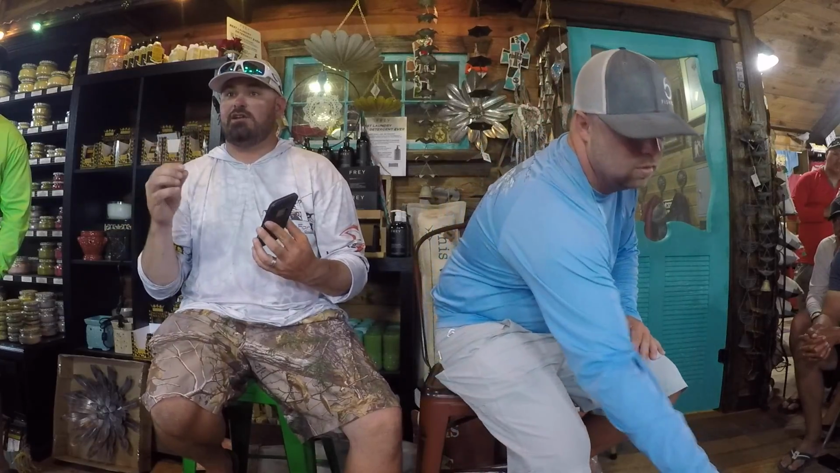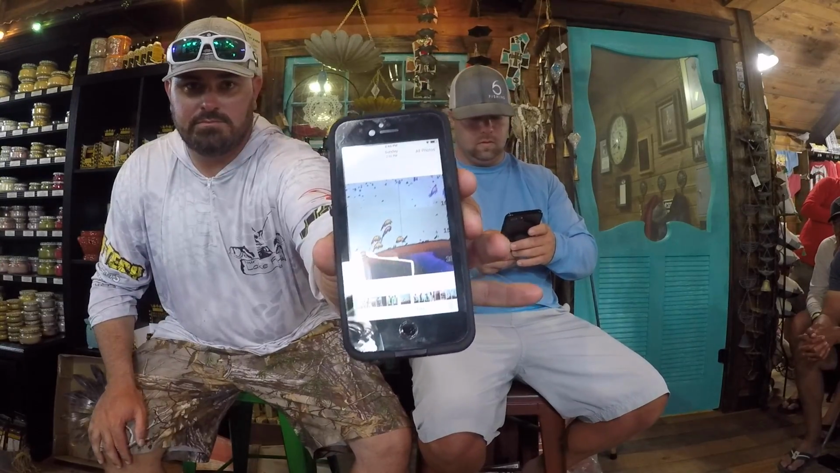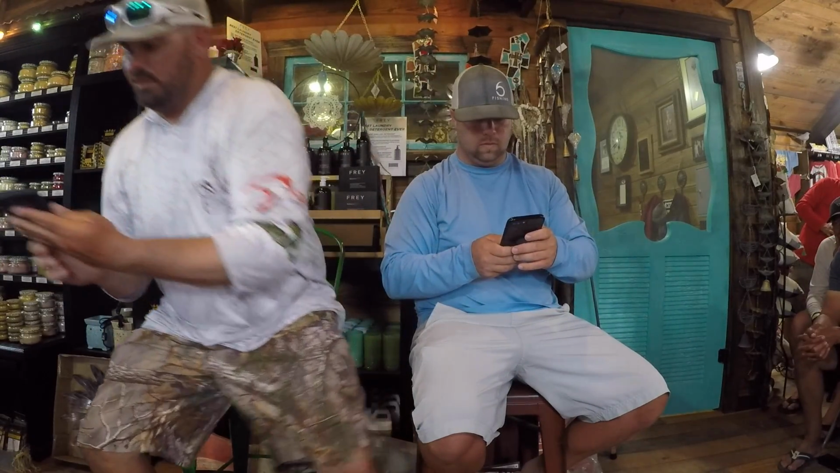Okay, so you can kind of see, if you look over here, you'll see 15 and 20, and you'll kind of see how a couple of these bass, they look like they're close. If they're not a foot tall, they're 10 inches tall, and I'll take that all day. So show that to the camera real quick. Then we'll pass this around.